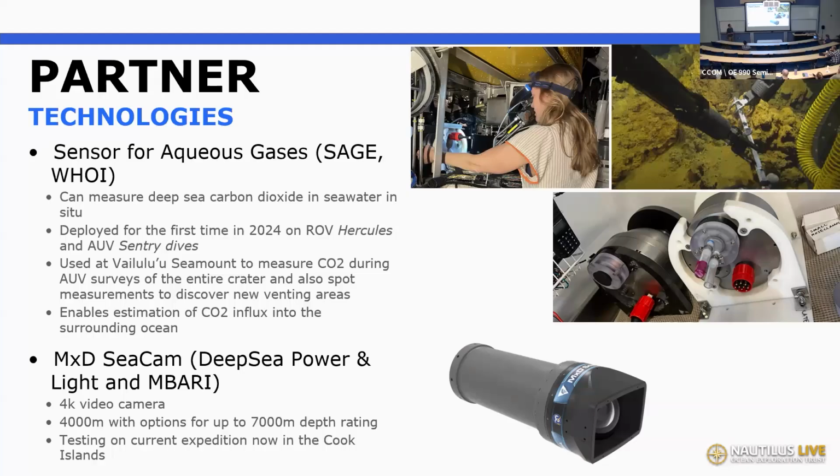We were at a seamount called Vaialulu. This is a pretty active underwater volcano site that's been extensively studied. But this was the first time they were able to do a broad measurement of CO2 concentrations across the crater on Sentry as it was running mapping lines. We were also able to mount it on the ROV and then explore along the seafloor and measure CO2 concentrations at known vents and also find new diffuse venting sites that were previously unknown using this instrument. So really cool new technology.